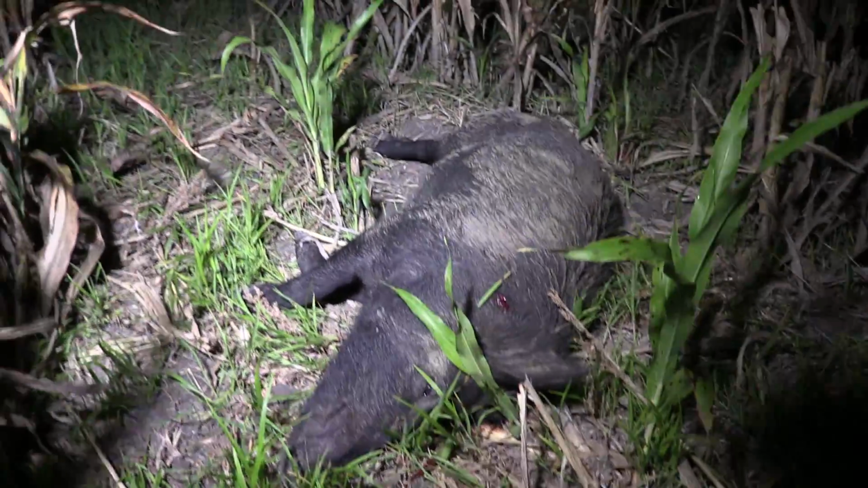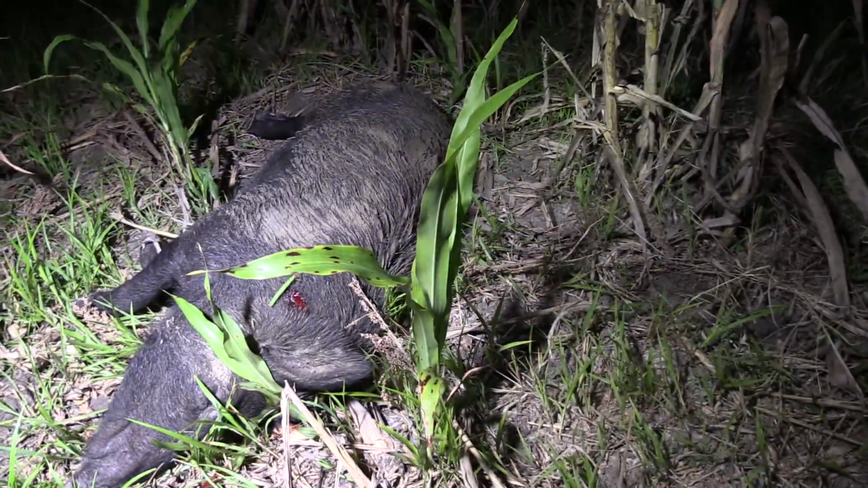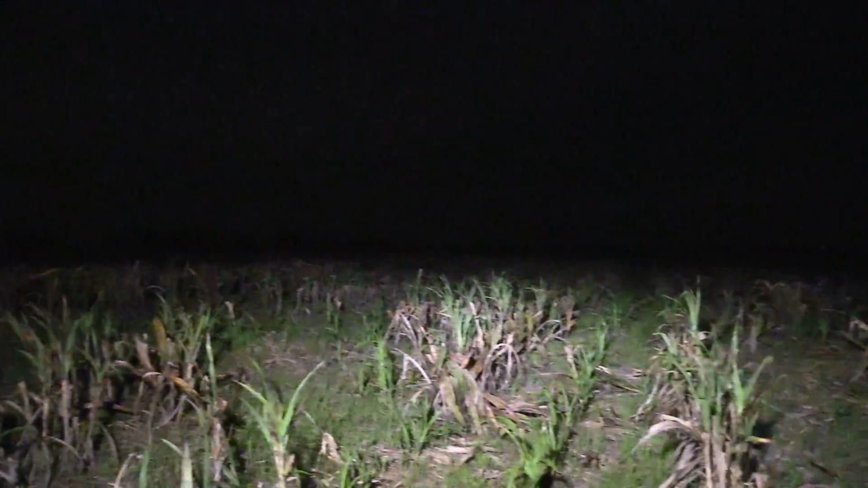One of the ones I ended up finding out of the ones that got hit at 200 yards took a through and through hip shot, and he only went about 10 foot and fell over dead. So that's pretty impressive for a hog. As you know, they're very tough.